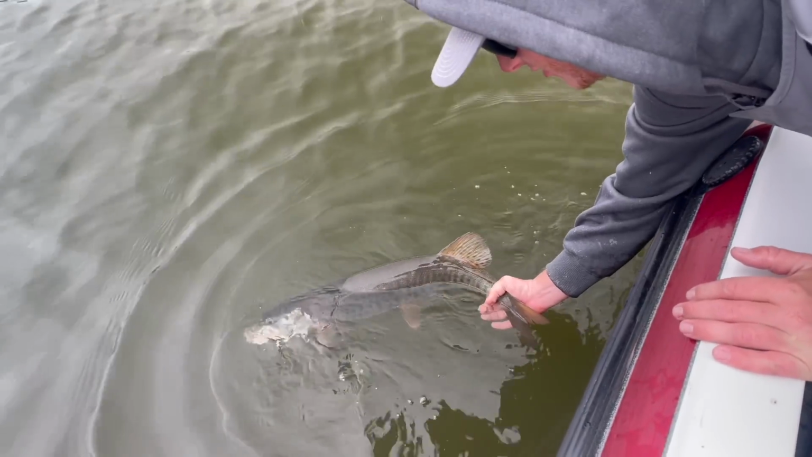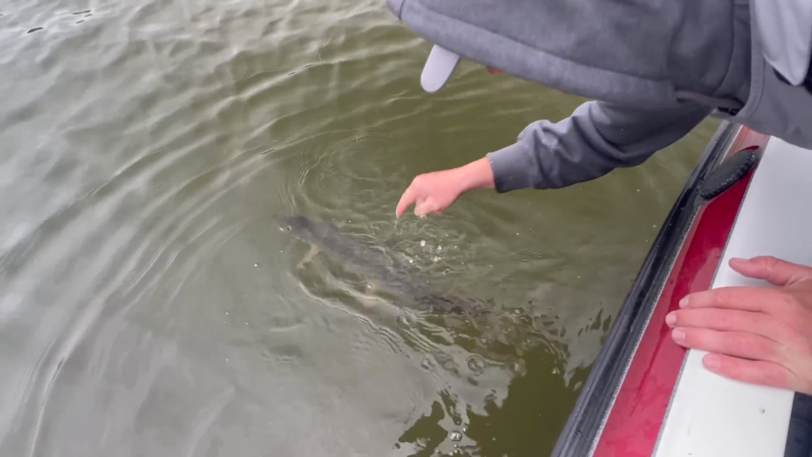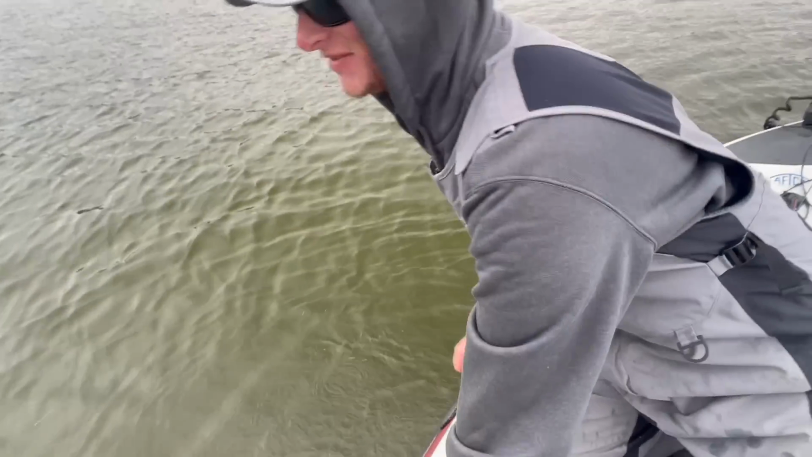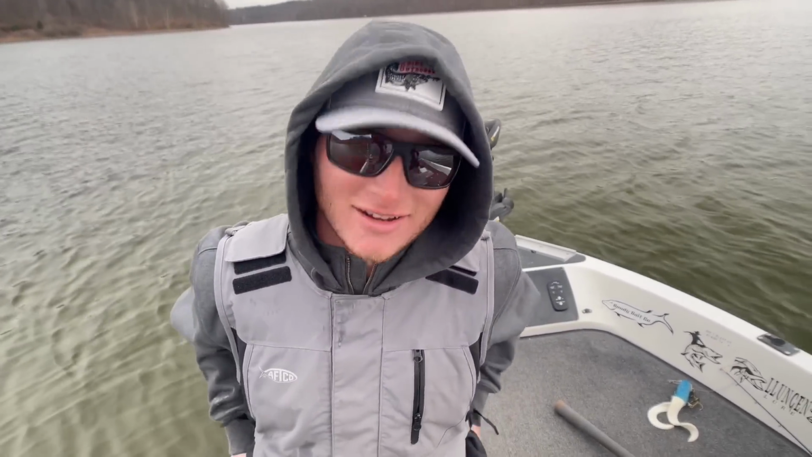You ready? 3, 2, 1. They're ready to go in the cold water. Well, let's get another one. Hopefully I can upgrade on that one today. Sweet.